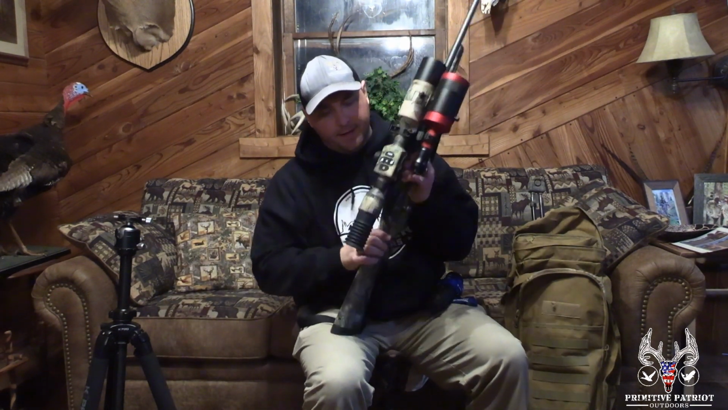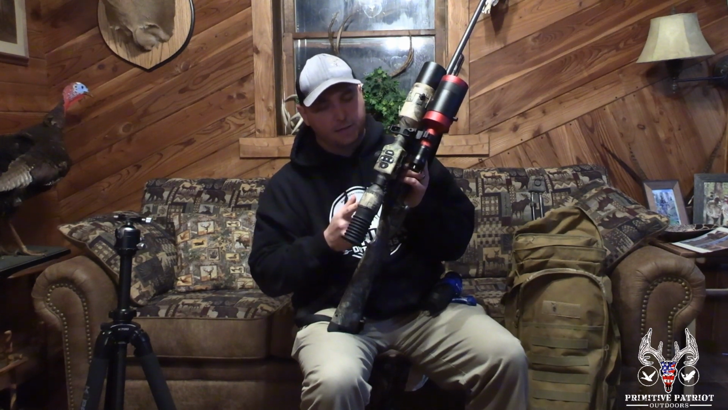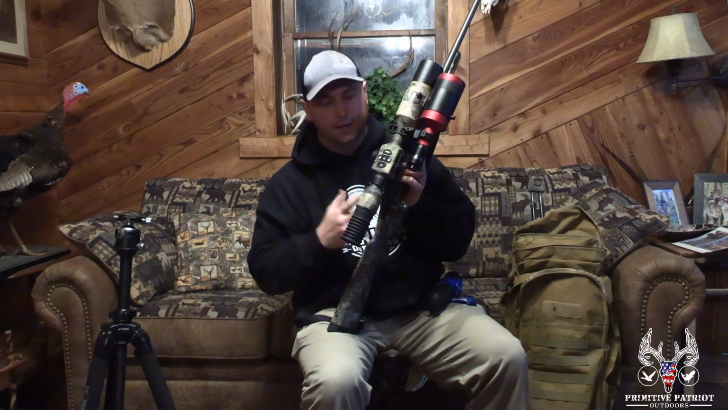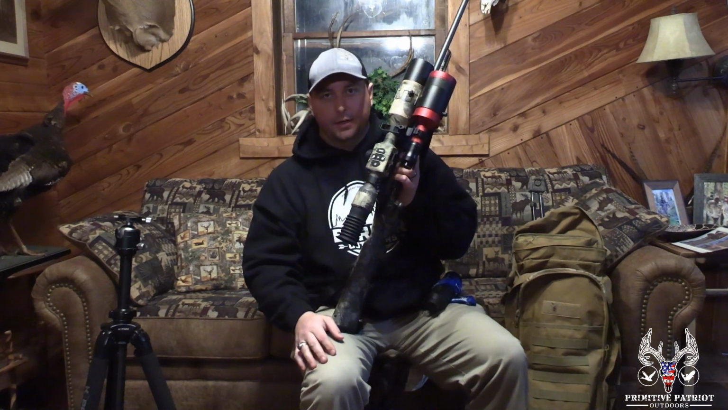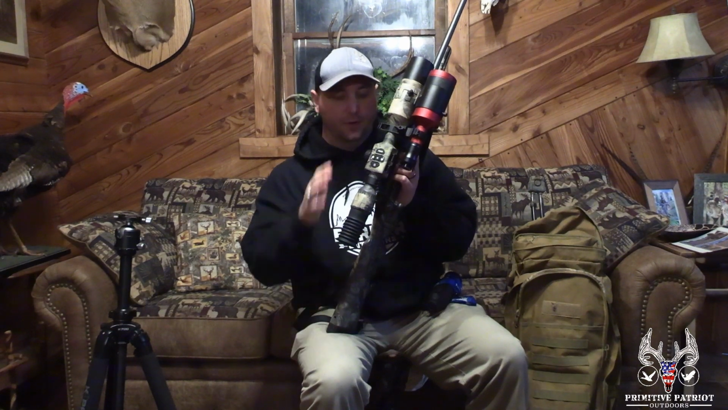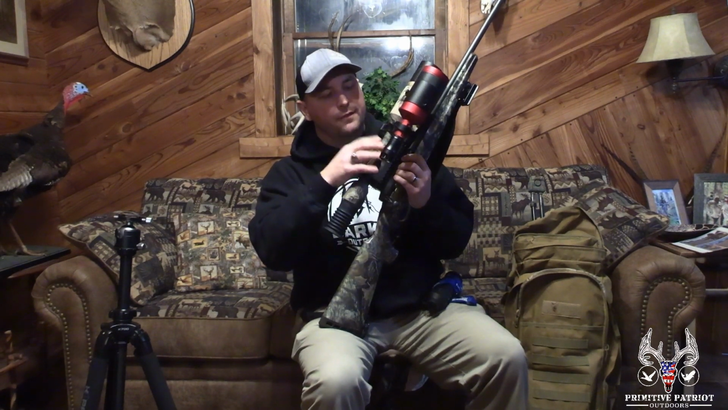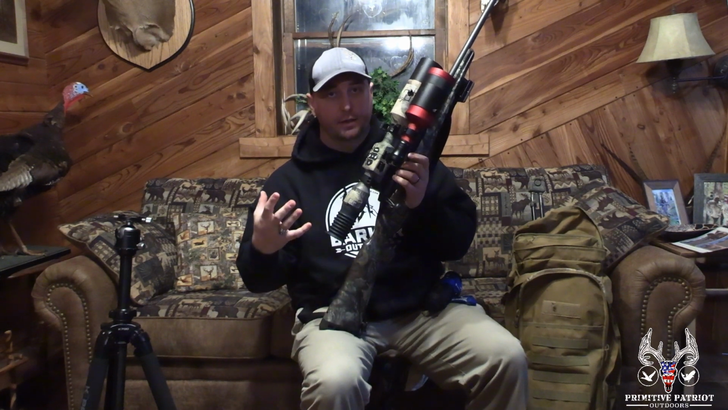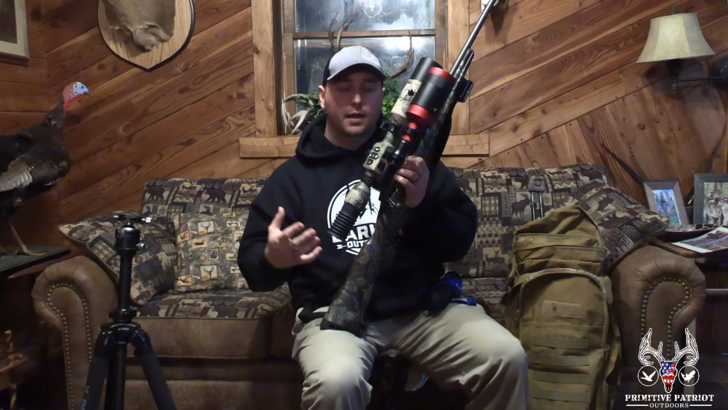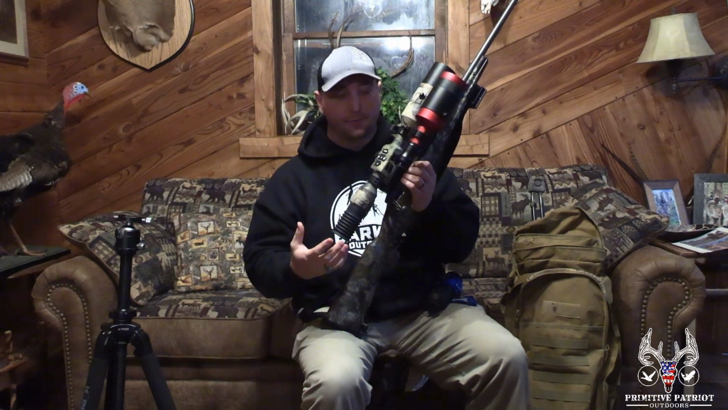For the scope, this is an ATN X-Sight 4K Pro. It's a 3x14 magnification. This has the ability to do daylight or nighttime shooting. This will record video as well, which most of our kill shots that you've seen on the episode today were filmed with this scope. It is in 4K. Every night vision scope is going to need an IR light, an infrared light on it. That way the camera will pick up that light out there in the field, but it is not visible to the animal or human eye for that matter.